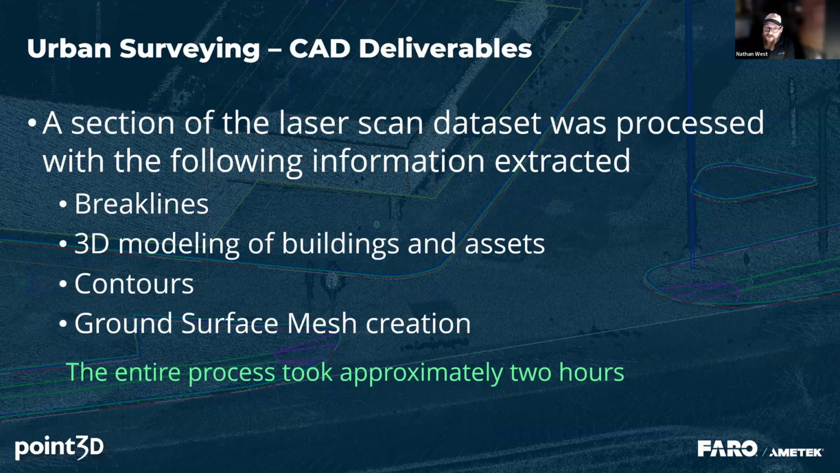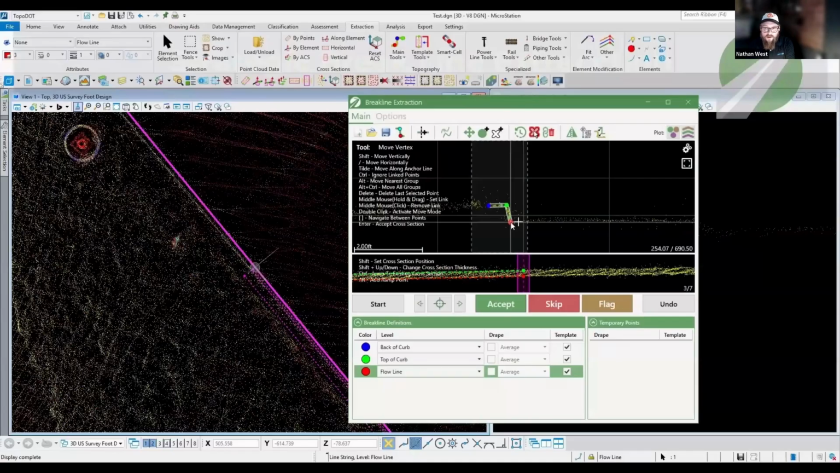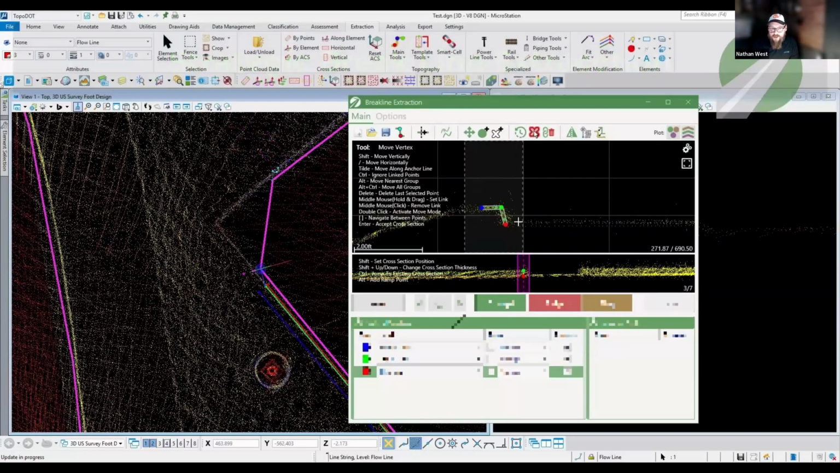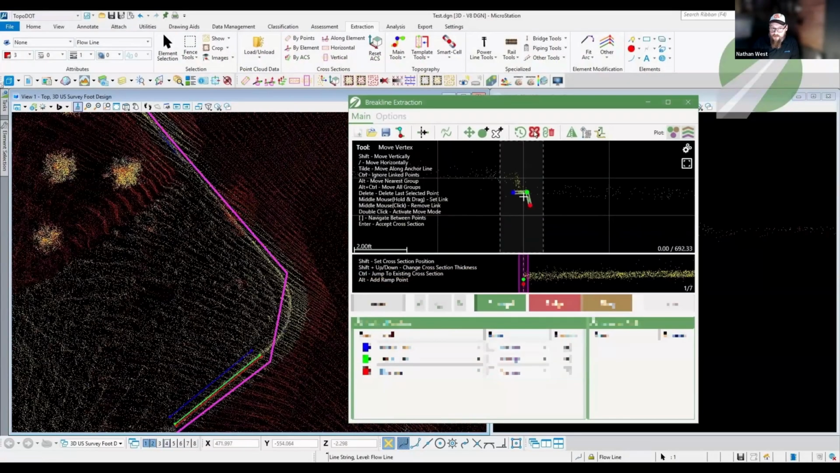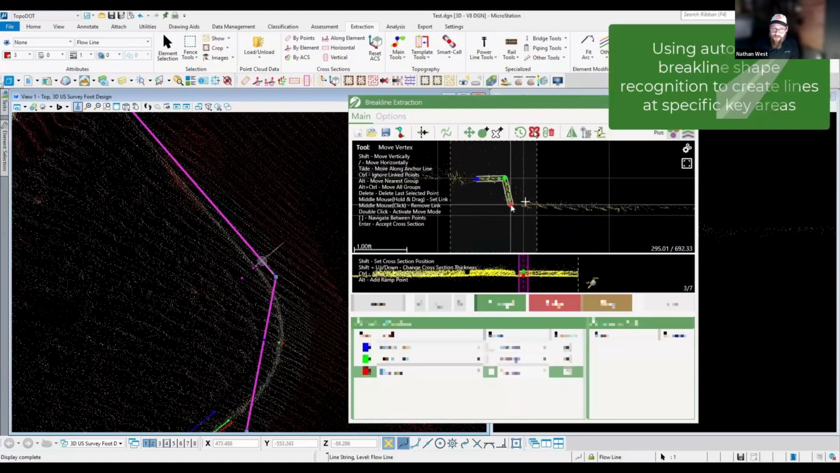A section of laser scan data set was processed with the following information extracted: break lines, 3D modeling in buildings, ground surface modeling, contours, and mesh surfaces. This example shows one of the semi-automated tools for feature extraction. This example shows break line extraction on curb line. It's a complex feature, but with TopoDOT, it's made simple.